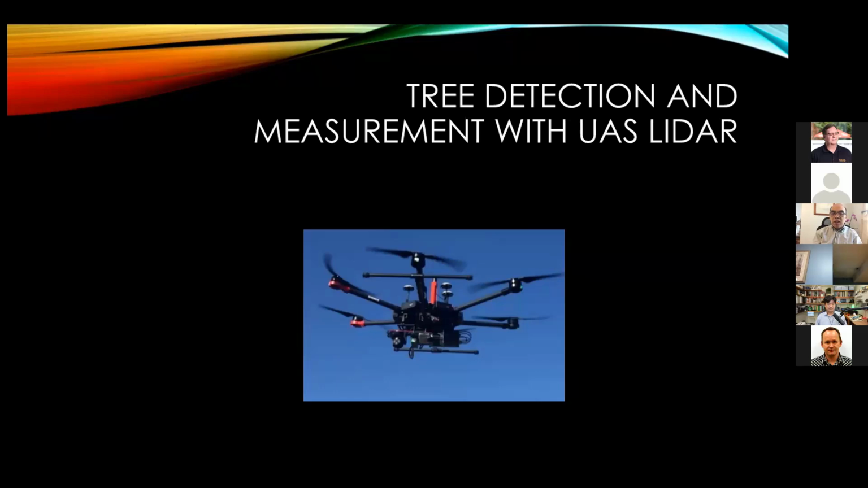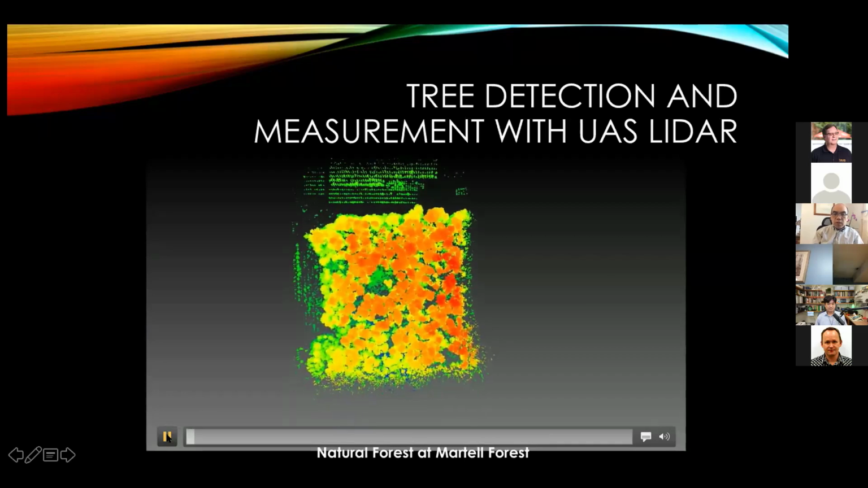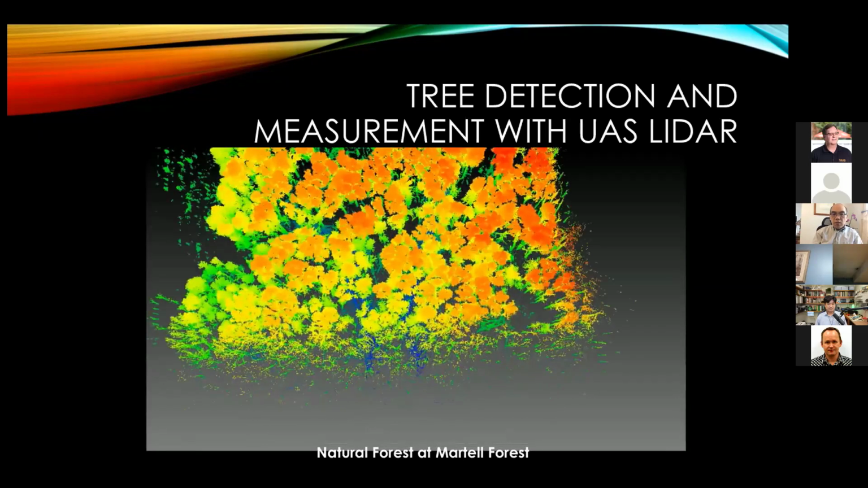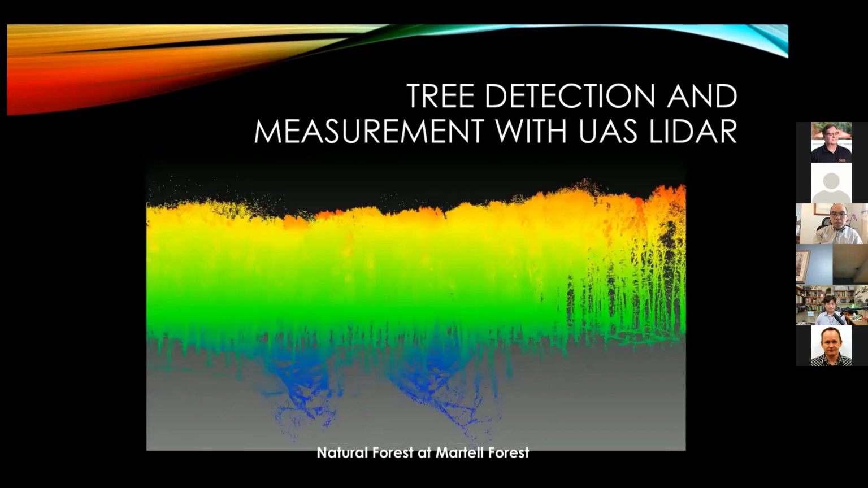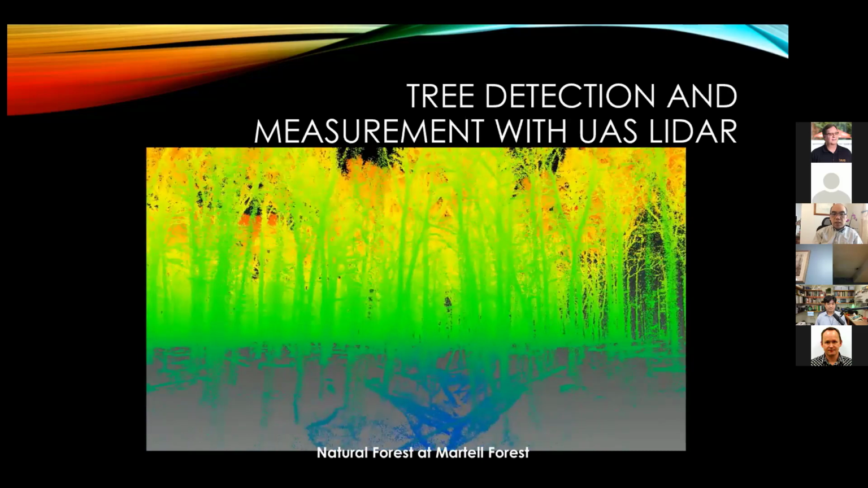This is a platform built by Dr. Habib's lab, equipped with LiDAR and other sensors. I'm going to show you a video of what this system is capable of. I don't know exactly how it's going to look on your end, but maybe the internet is not providing a decent view.